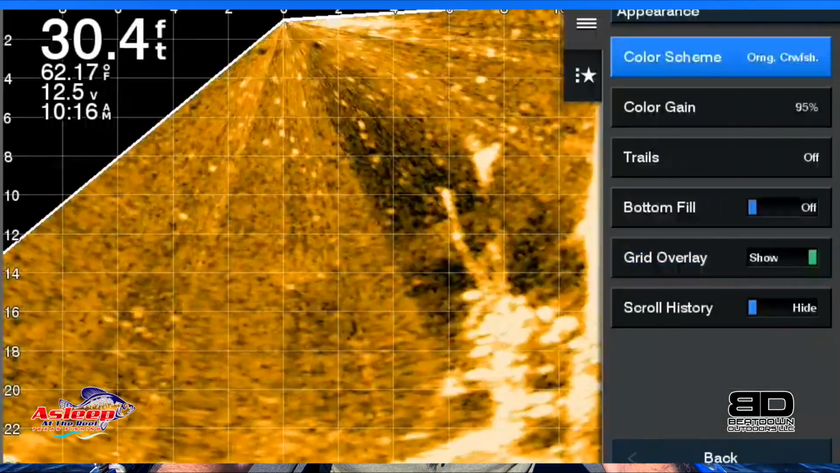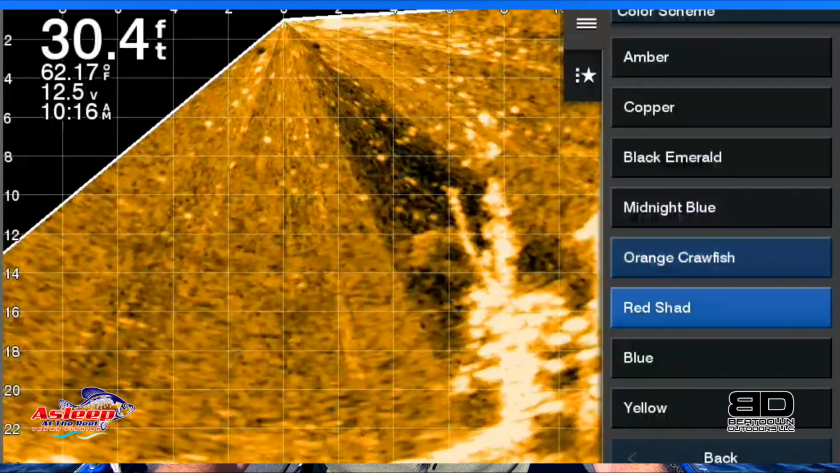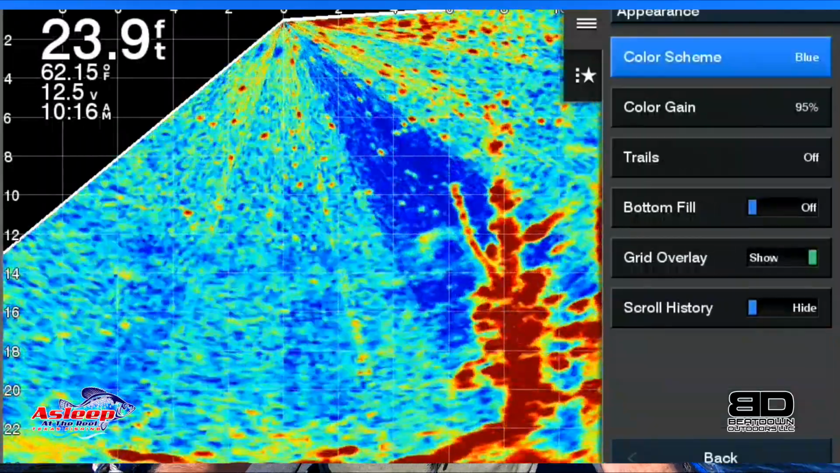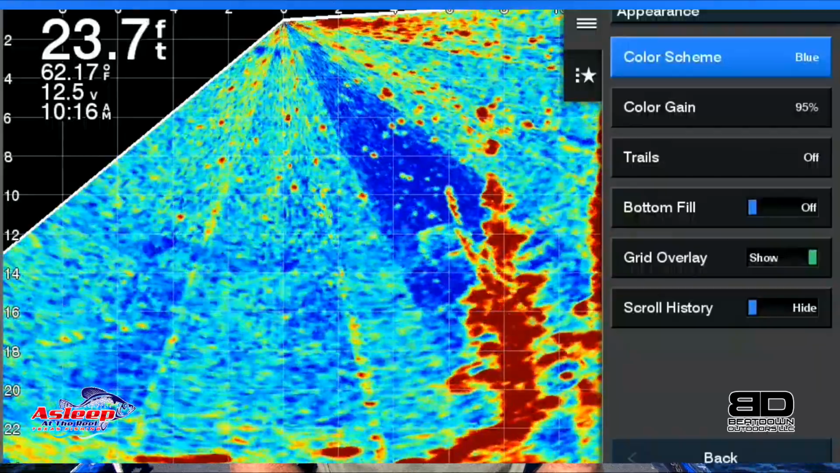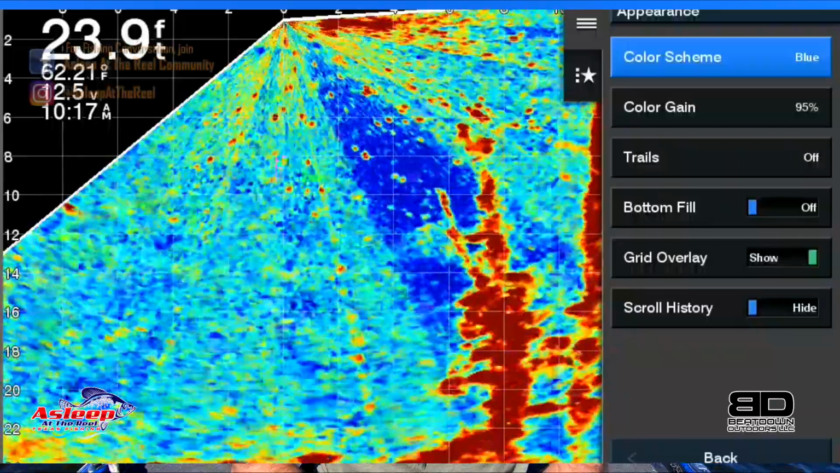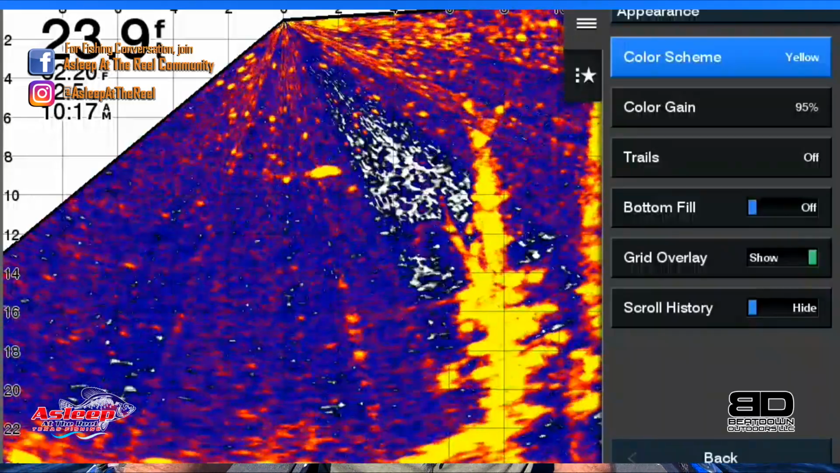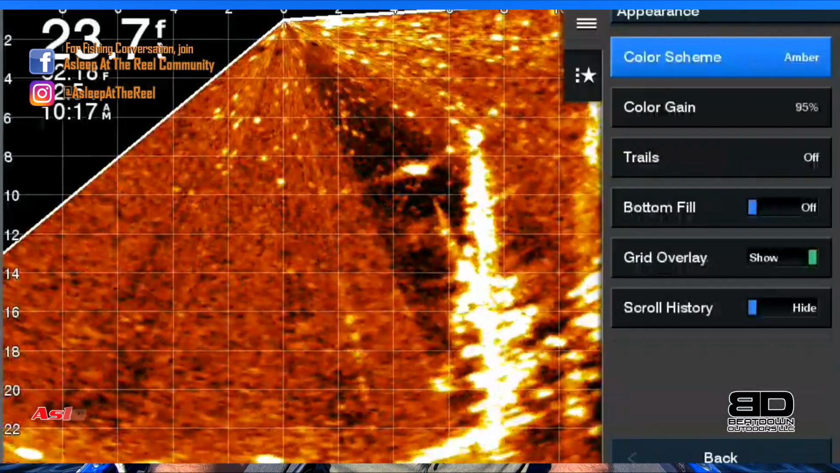Orange crawfish. It's not a bad one for me. Red shad. And then you have blue, which to me looks like the old 2D sonar. I cannot stand that. I know what it's doing is showing you in red the hot spots, but I'd rather see that in a different color personally. And then we'll go down to the yellow, just to let you take a look at it. Once again, that looks like the old sonar in my opinion. So I'm going back to amber.